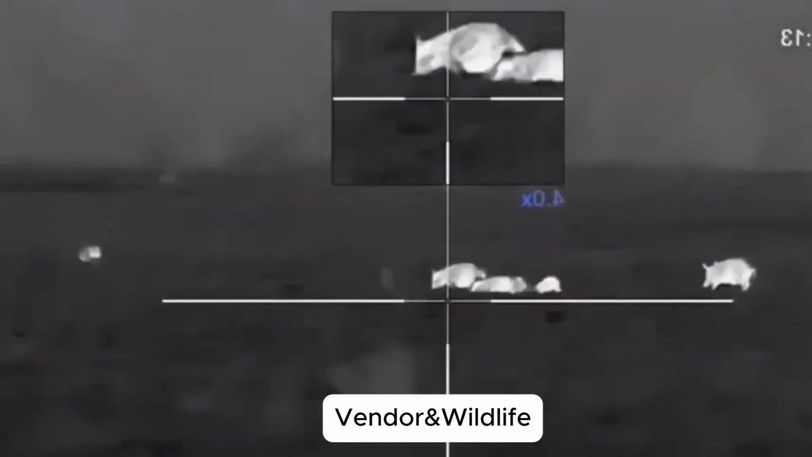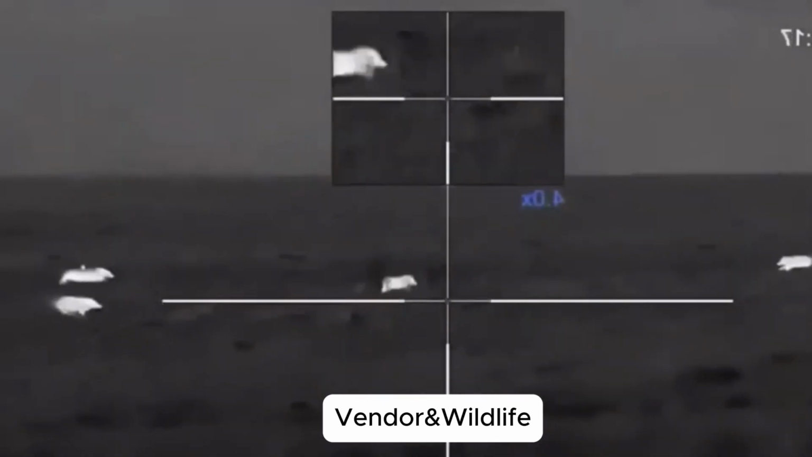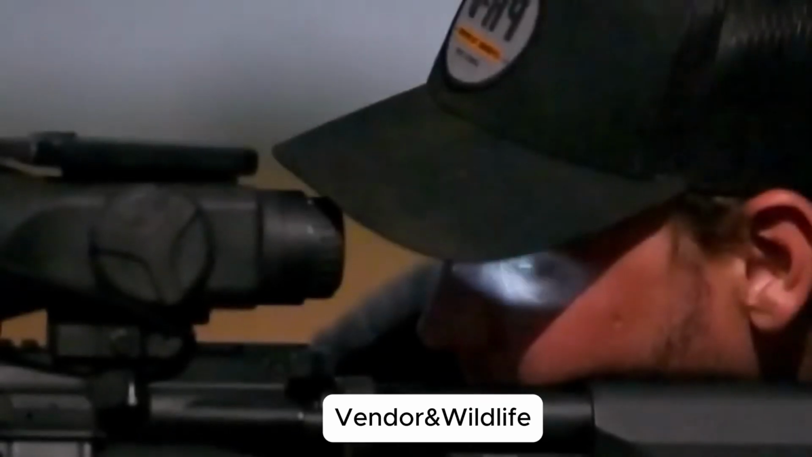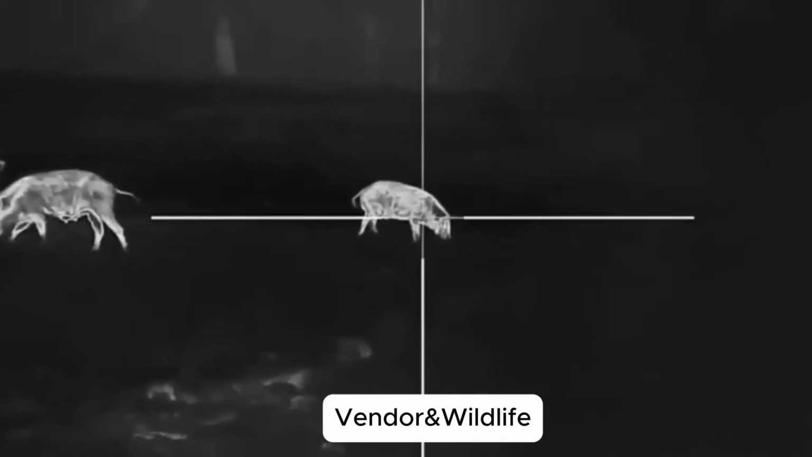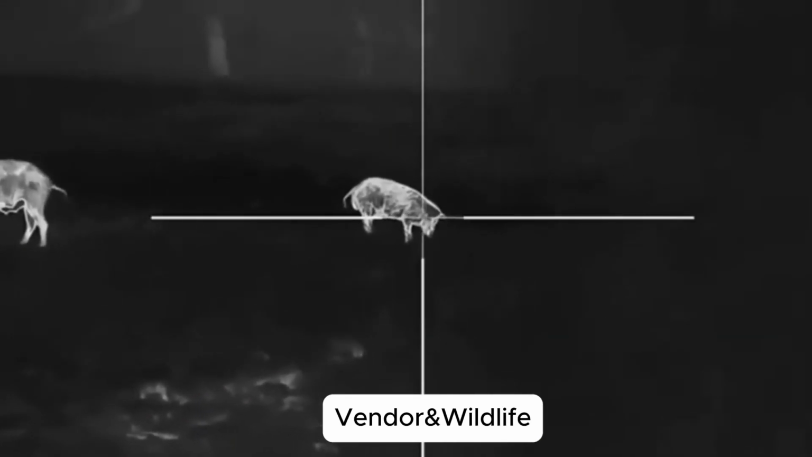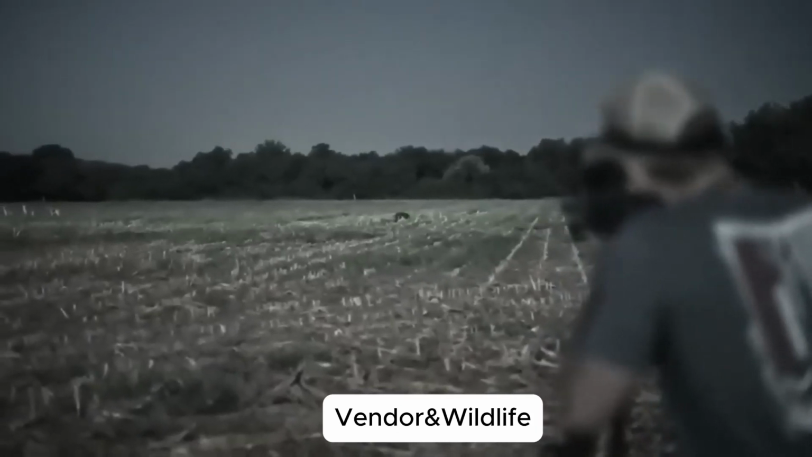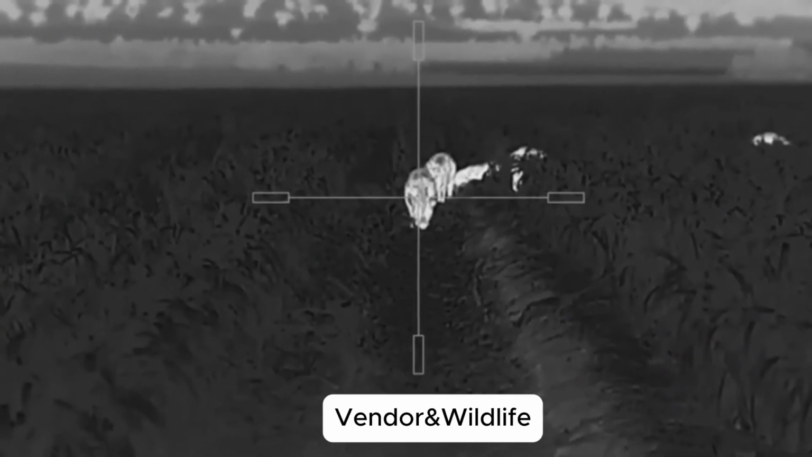Fire control measures. Hunters move in groups of 4. Always in dry seasons, to avoid breeding times. Every strike must be deliberate. No wasted shots. A small caliber rifle. Or a precise shotgun. Aim carefully, miss, and its fury is unleashed. Each kill is logged, size, weight, location. Because this isn't just hunting. It's conservation.